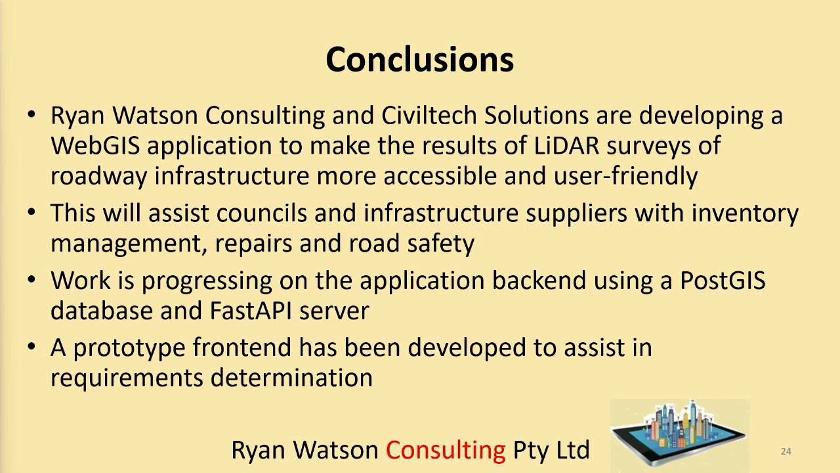All right, conclusions of what I've been saying today. Ryan Watson Consulting and Civil Tech Solutions, our partner, are developing a WebGIS application to make the results of LiDAR surveys of roadway infrastructure more accessible and user-friendly. This will include the latest LLM and RAG features when we know how to do it. We're working on it, and we're hoping we'll get some people that know how to do that. This will assist councils and infrastructure suppliers with inventory management, repairs and road safety.